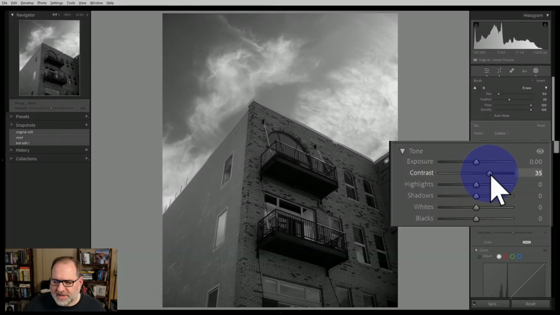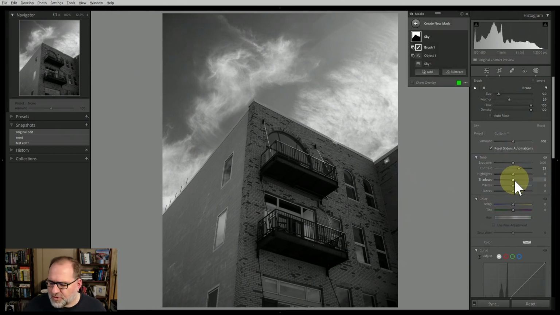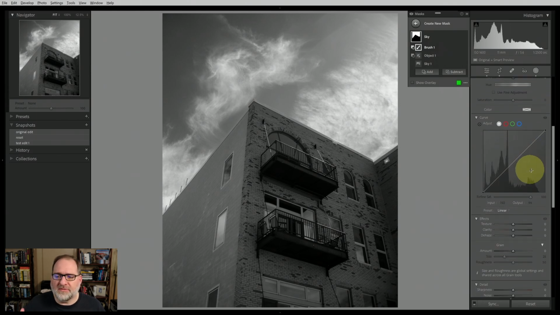So we'll notch the contrast up, to maybe around 30-ish, just to give a little bump to the contrast. Let's roll down to the tone curve as part of this mask. I find, especially in monochrome black and white images, I tend to use the tone curve a lot to adjust the tones of an image. It's a very powerful tool, especially now that we can combine it with masks.